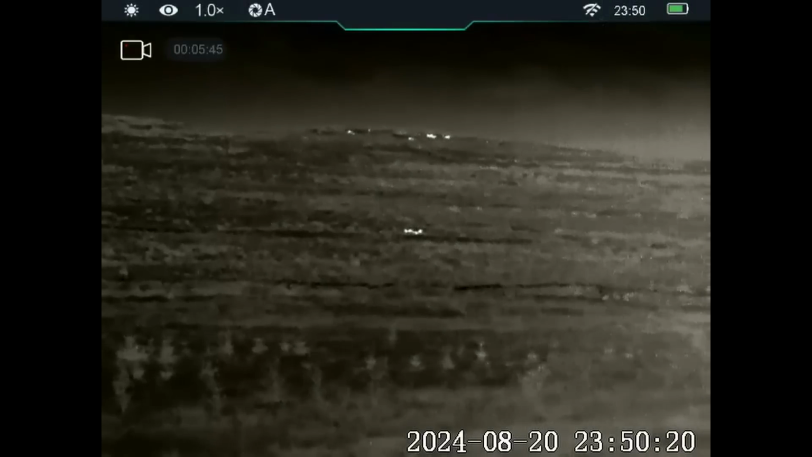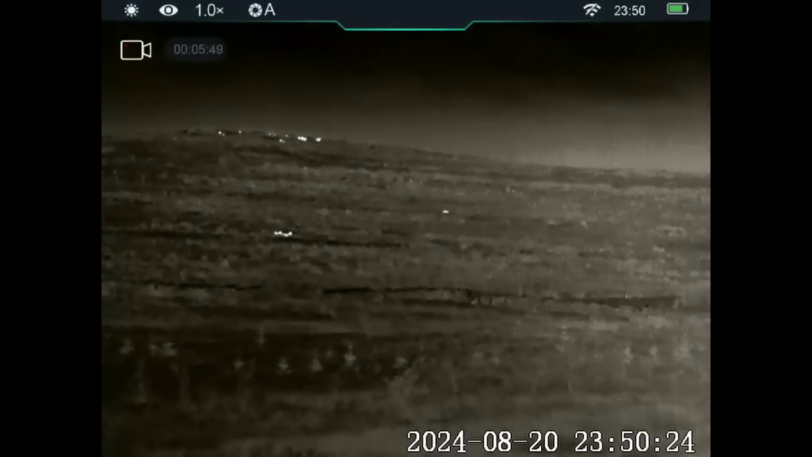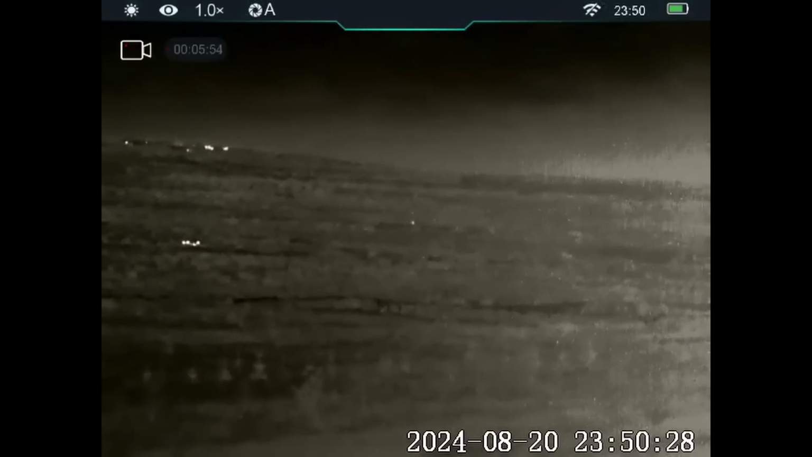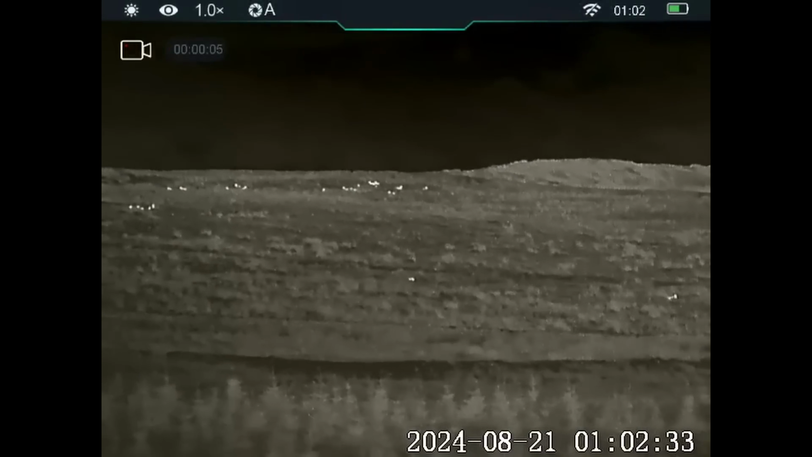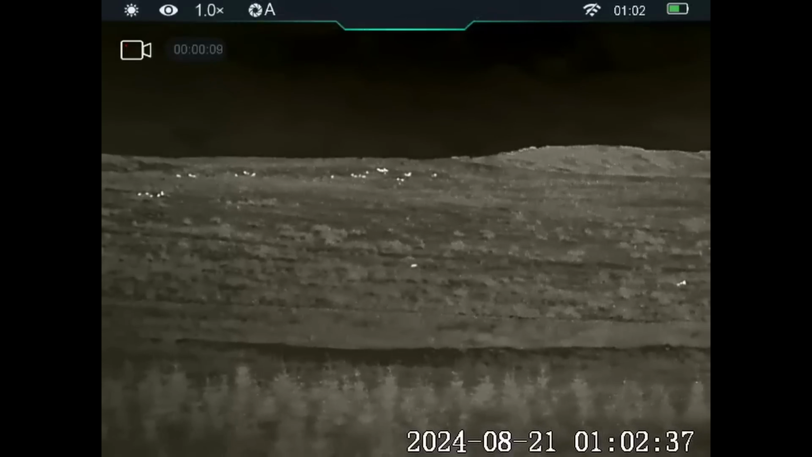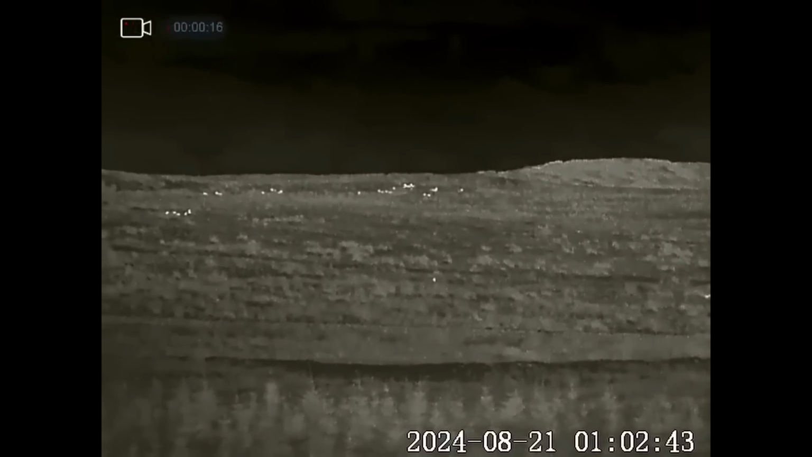And here we have another fox making the same line as the others have. It looks like they're all heading down deeper into the valley. They've all had enough of that wind. And there in the middle of the screen we have yet another badger. They're just everywhere around here.